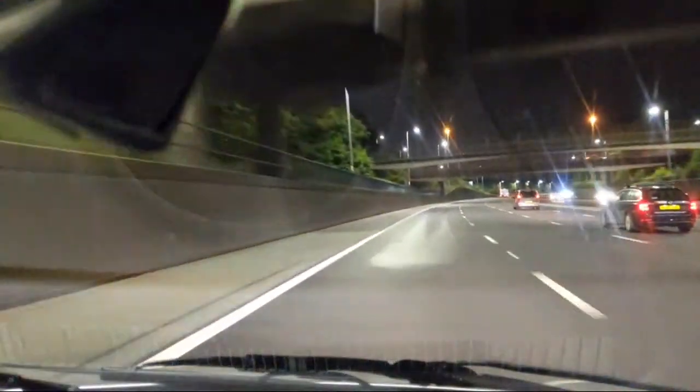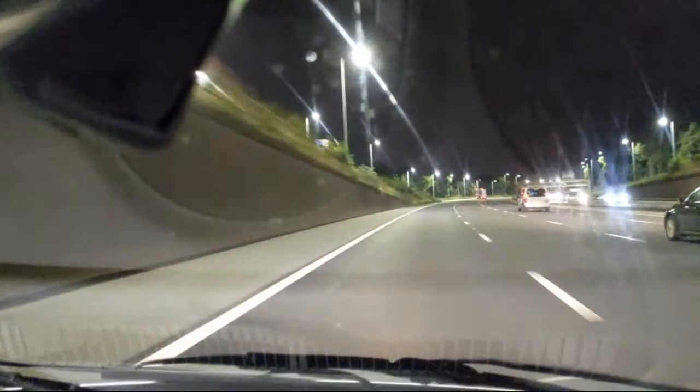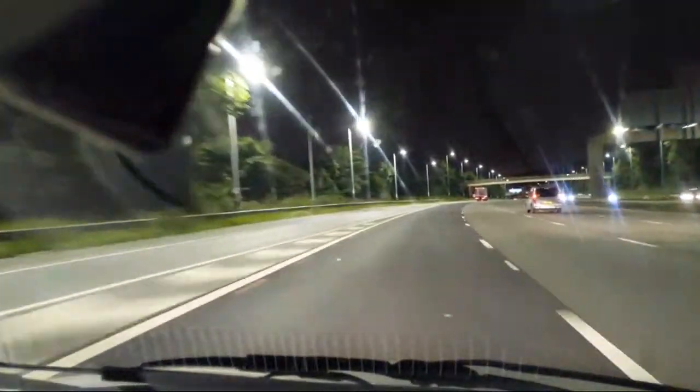So we've got these 2 numbnuts in the 3rd lane. What are you doing? Got a lorry in this lane.